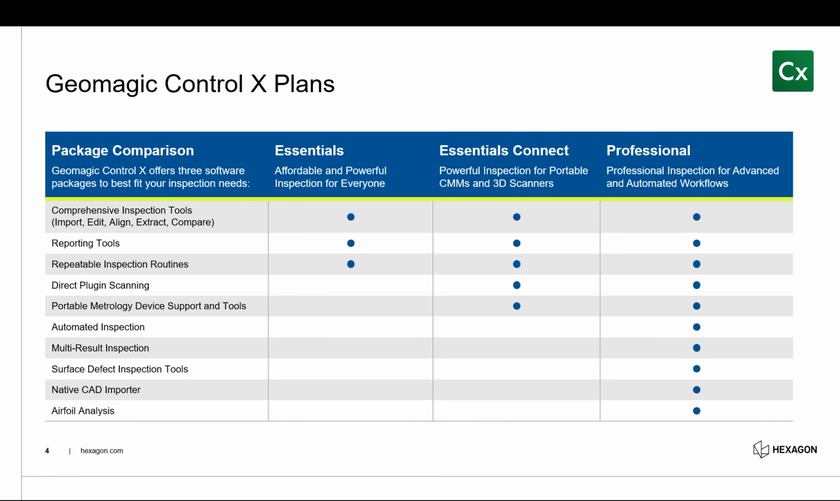And then obviously we have specific tools inside Professional for things like aerofoils, and one of my favorite tools is the batch inspection, and you also have scripting if you're doing a lot of high volume inspection. ControlX Professional is really the one that you need to look at.